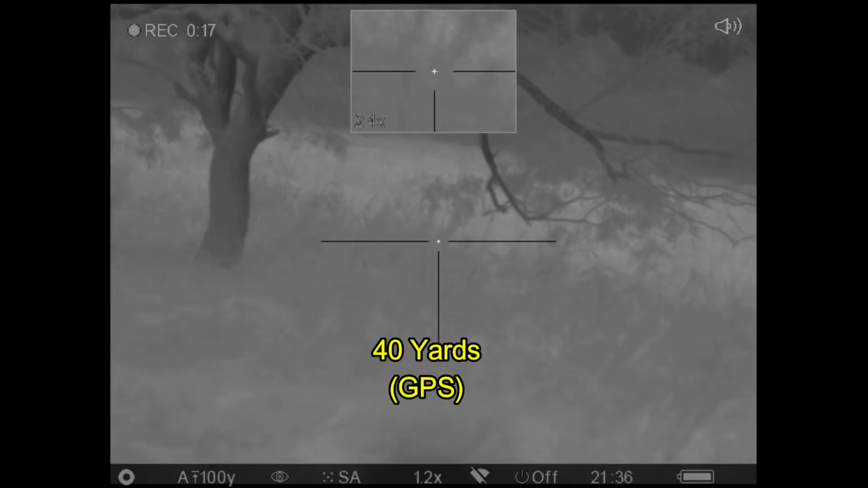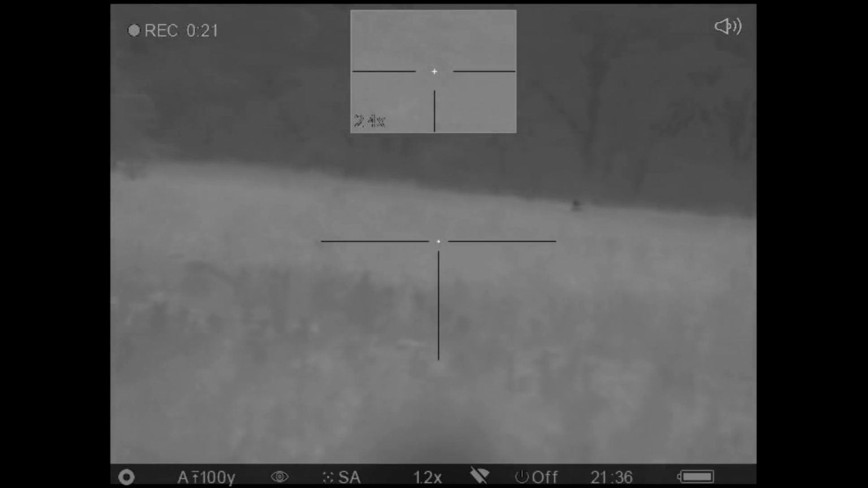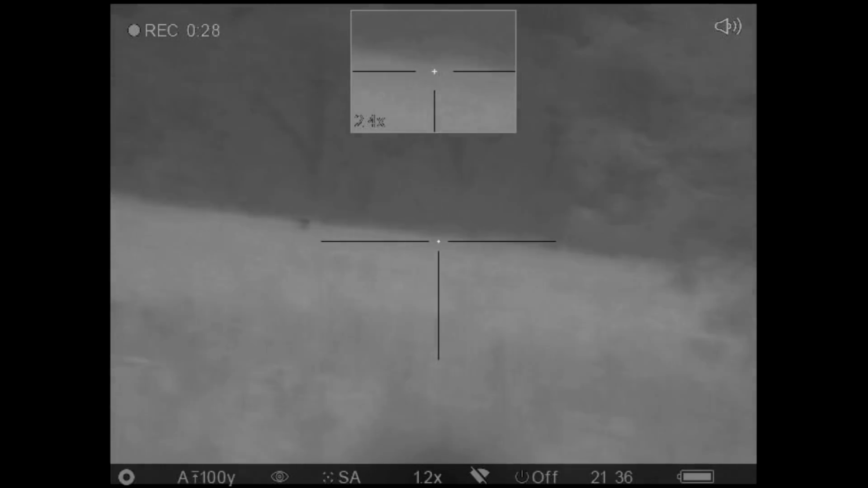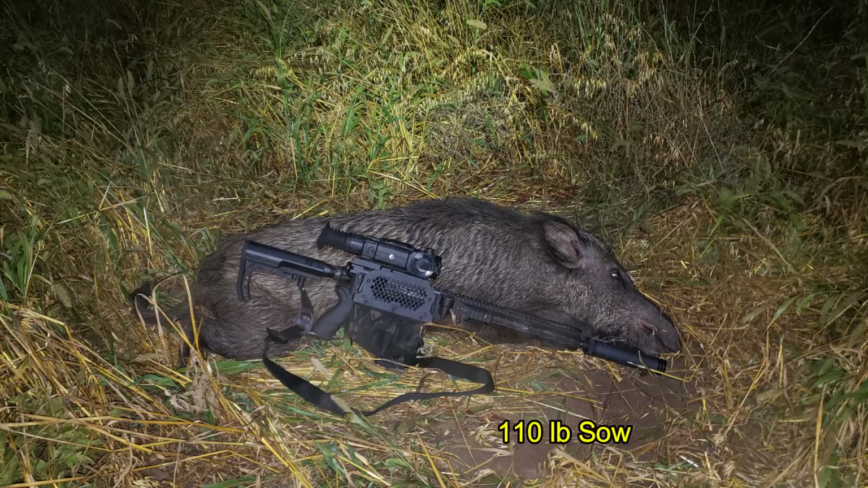And now I'm scanning the field looking for other hogs. That's a deer. I know they're out there, but I can't see them through the vegetation. Well, the first hog turned out to be a 110-pound sow, and the second one turned out to be an